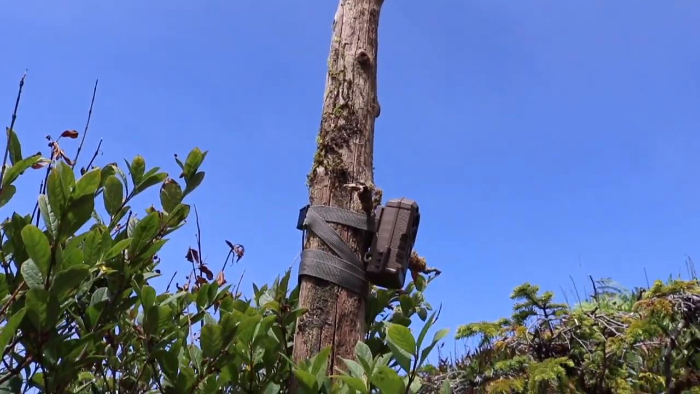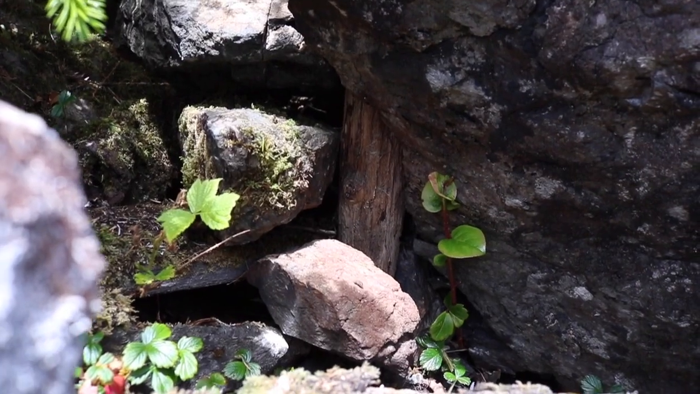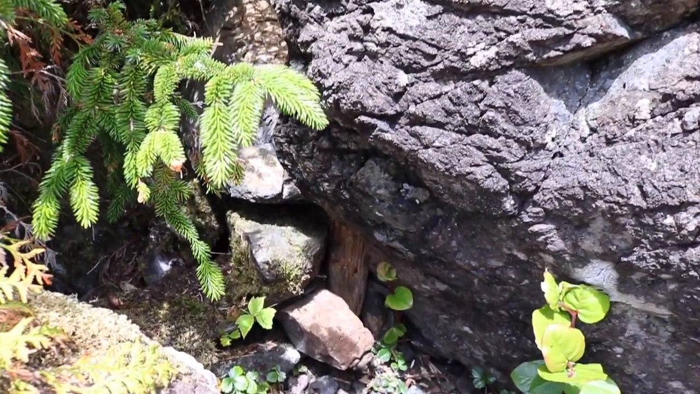Here's the cam up on the log, and down here's all the rocks and stuff we had to stack up to get the stick to stay, so hopefully it doesn't fall over. Also, I forgot to say, both the cams we're using today are the Muddy Hunter 14, and we actually have a review on that cam, so I'll tag that up here and put the link in the description if you want to watch that. The angle of the cam's good. Phoenix ran through settings. We're gonna have it on a 10-second video. We're gonna set it, and then we're gonna get out of here.